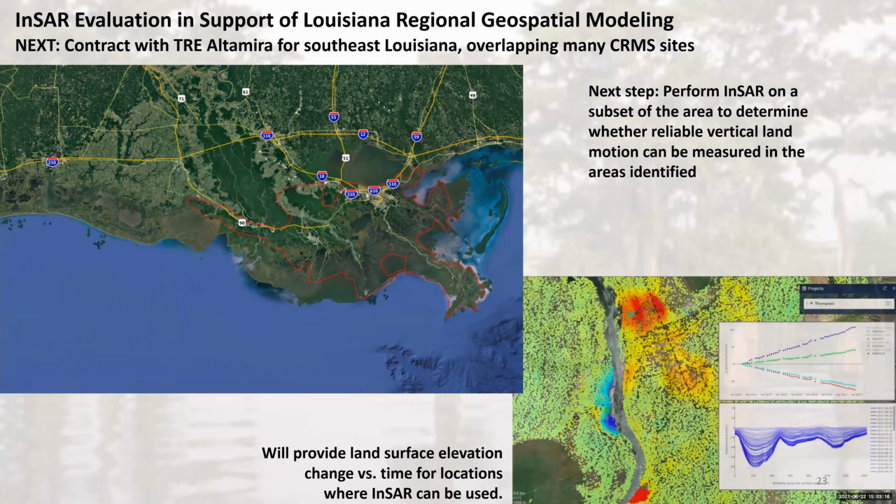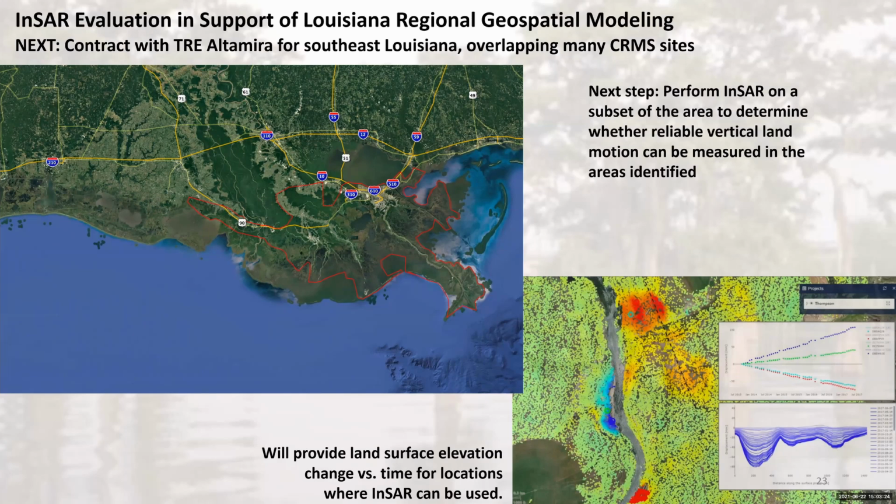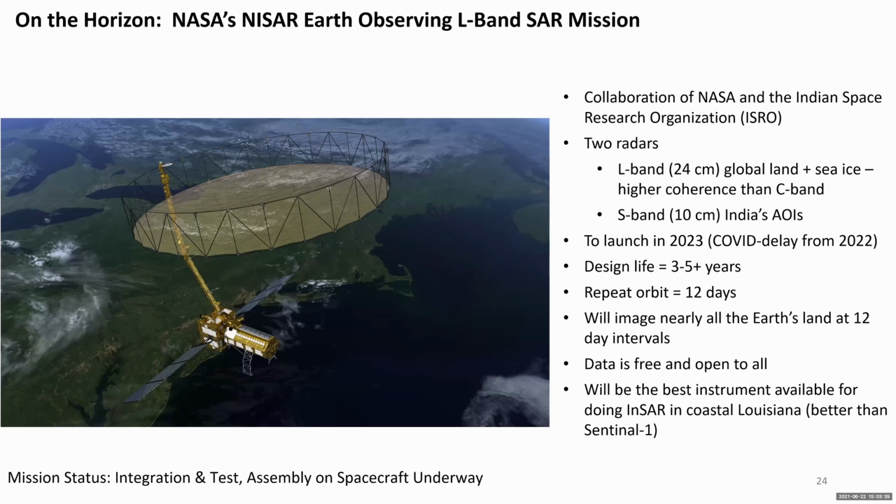And now I'm going to talk a little bit about what's on the horizon. NASA is launching their own SAR mission. It's an ambitious Earth observing mission. It's its first mission of this kind to be used for InSAR for land surface deformation measurements. It's a collaboration between NASA and the Indian Space Research Organization. India is supplying an S-band radar, which is 10 centimeters wavelength, and the U.S. is supplying an L-band radar. So it's like the best instrument available for doing InSAR.